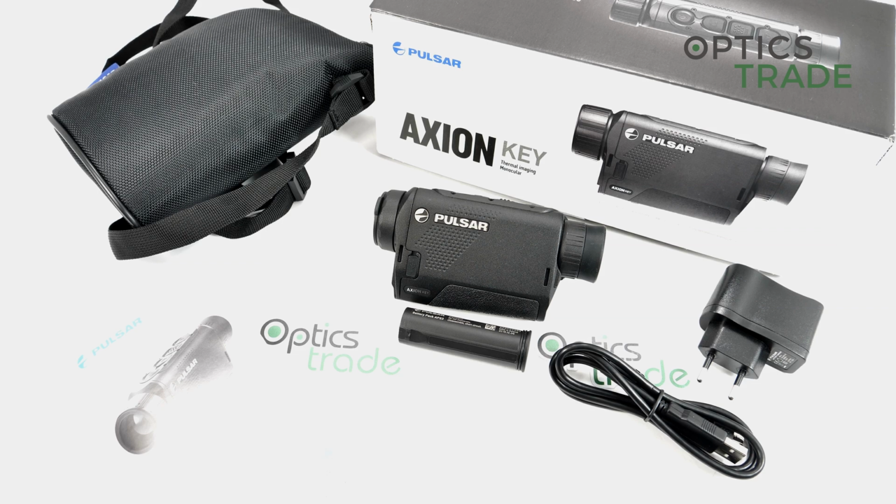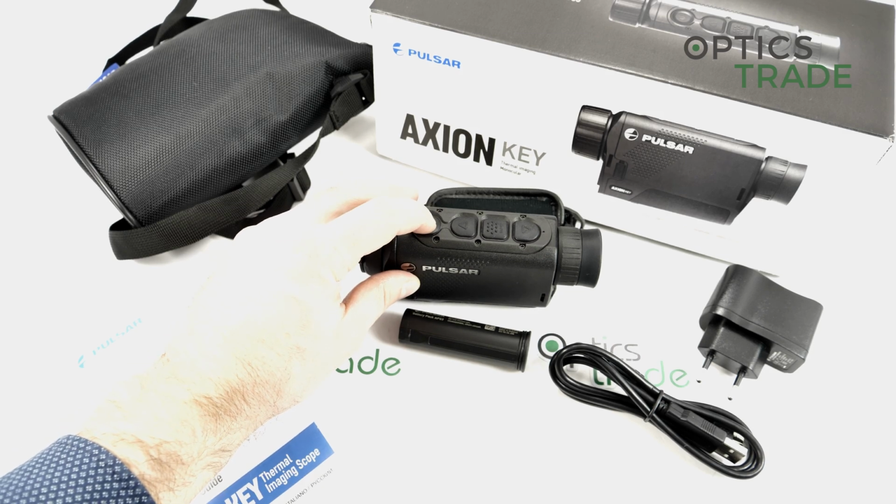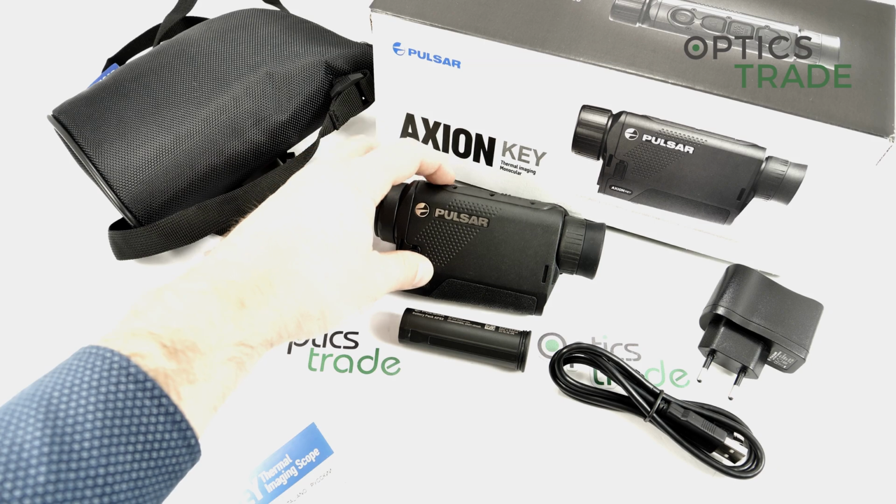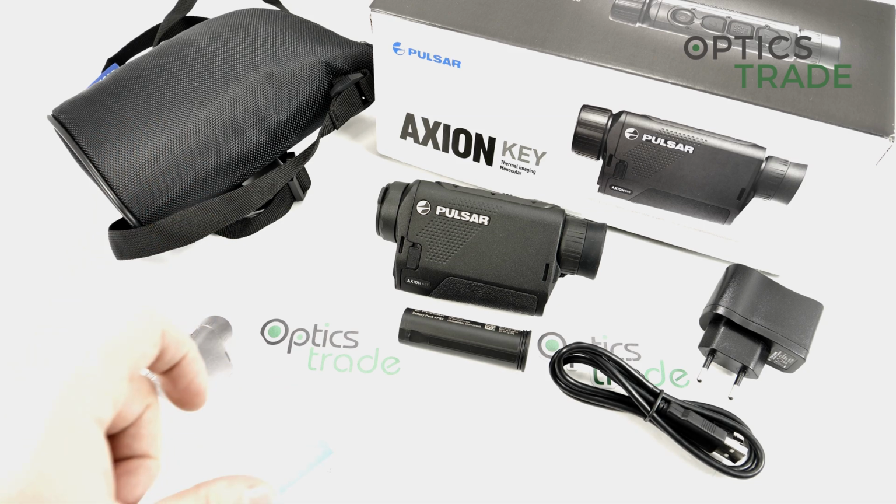Like all Pulsar devices, they also have a sleep mode. If you press the power button for a longer period, about 3 seconds, it will enter sleep mode. If you press it really short, like 1 click, it will recalibrate the sensor. If you press it for, let's say, 1 second, it will go into sleep mode.